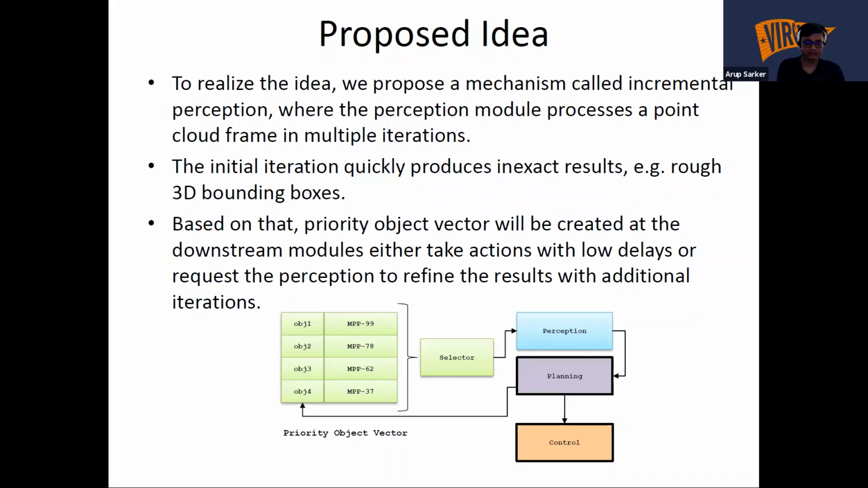So what will be inside the downstream adaptation module? To realize the idea, we propose a mechanism called incremental perception, where the perception module processes a point cloud frame in multiple iterations. The initial iteration quickly produces an inexact result, that is, a raw 3D bounding box. Based on that, a priority object vector will be created at the downstream module, which will either take actions with lower delays or request the perception to refine the result with additional iterations.